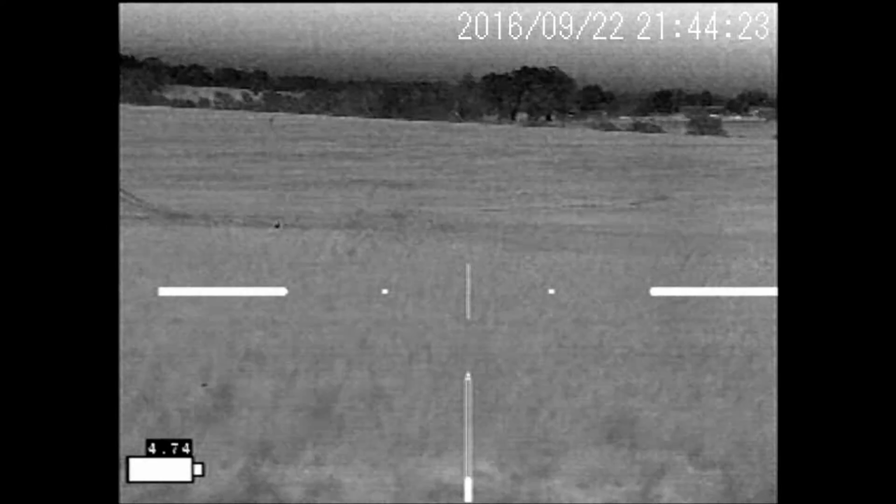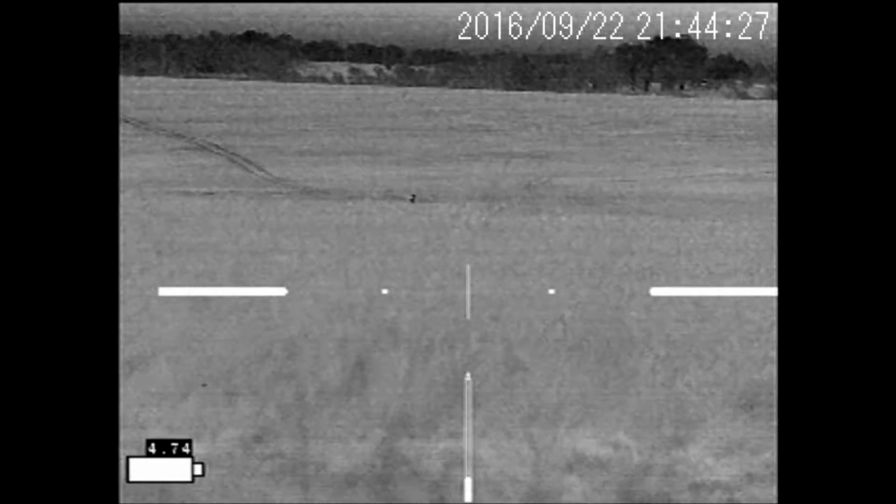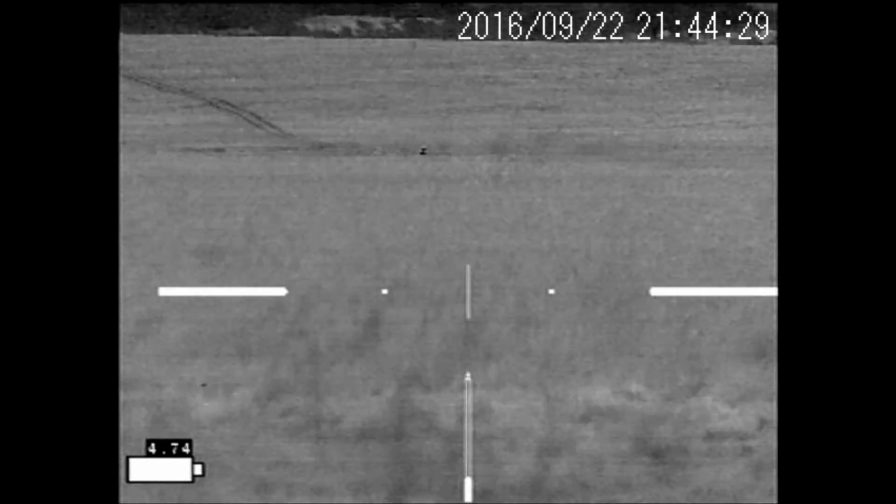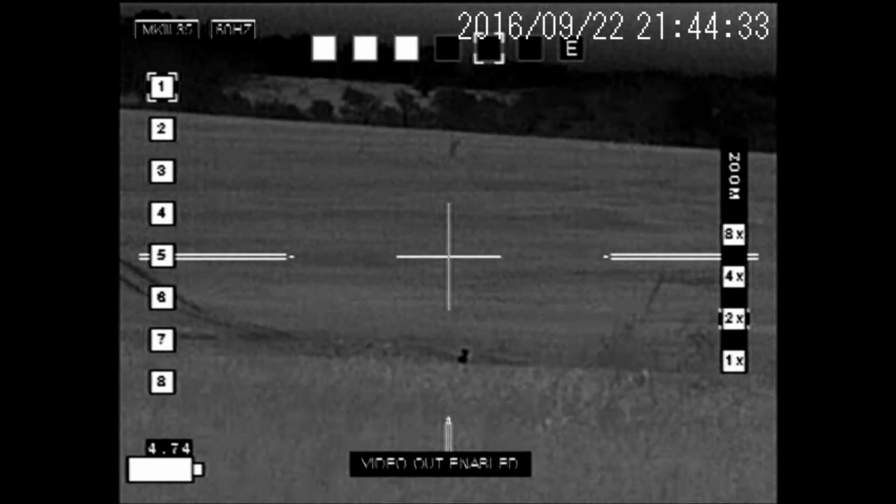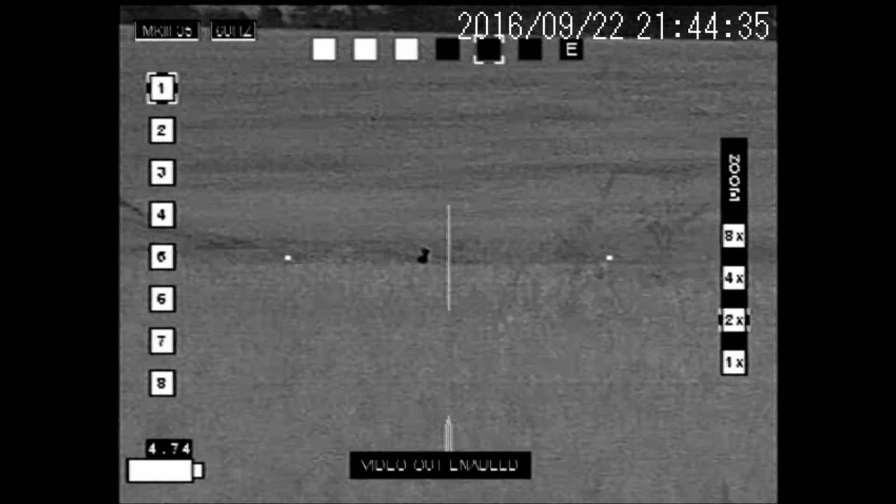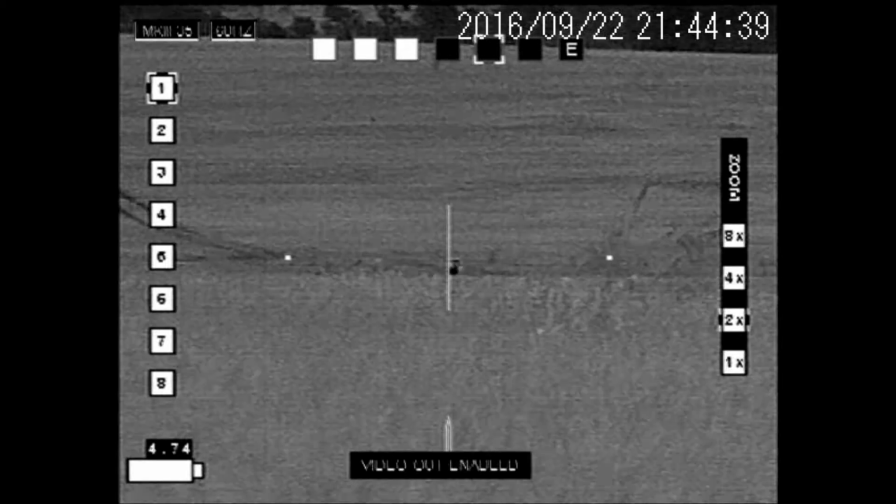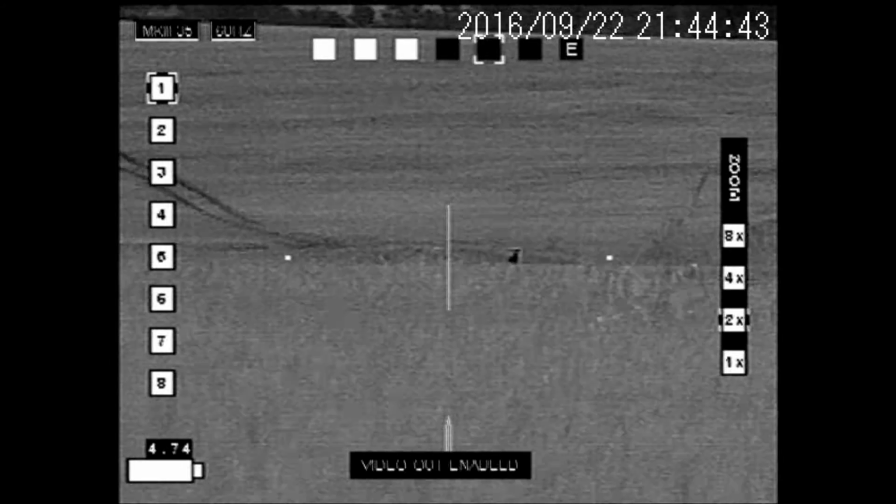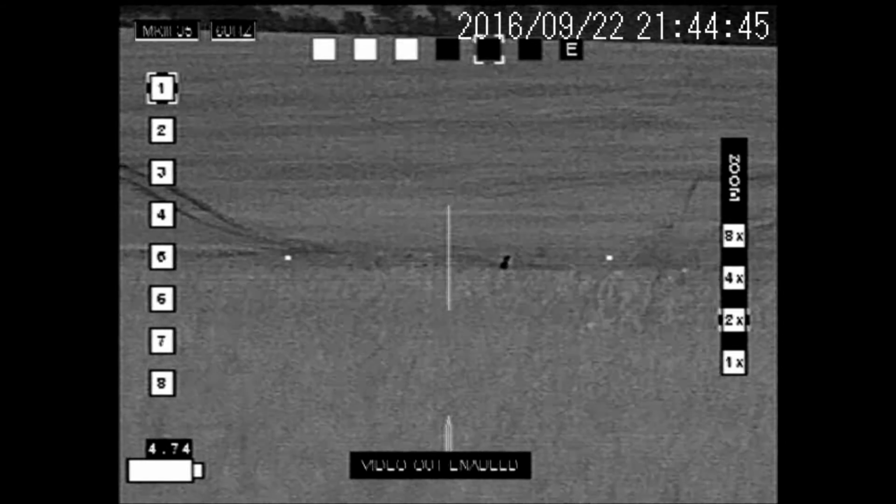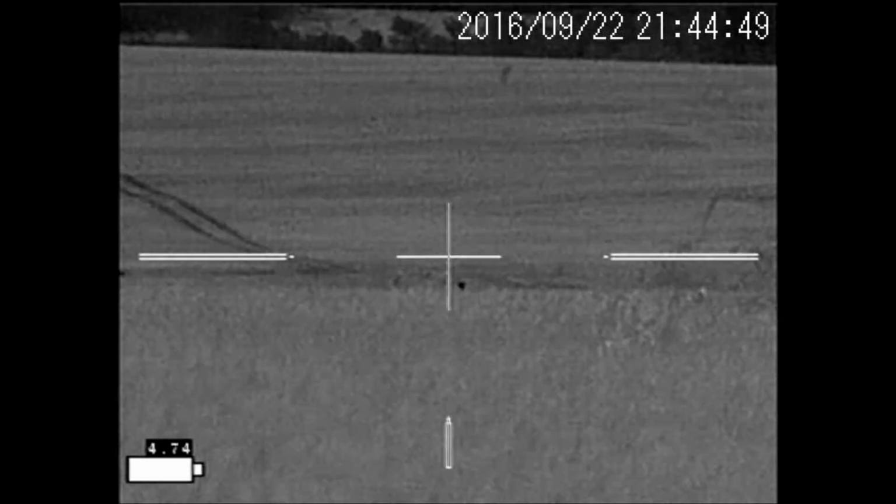I'm not sure if they were out there or if he was out there mousing or just hanging out. There's a tank down there also. I'm not sure what that was that just flew by on the screen. That may have been an owl coming in after the call. We get a lot of those when we're out calling. He may have been down there at the water source, or like I said, he may be out there scavenging for food. Not really sure, but he seems a little bit leery about coming in. He may have heard us getting out of the truck or getting set up.